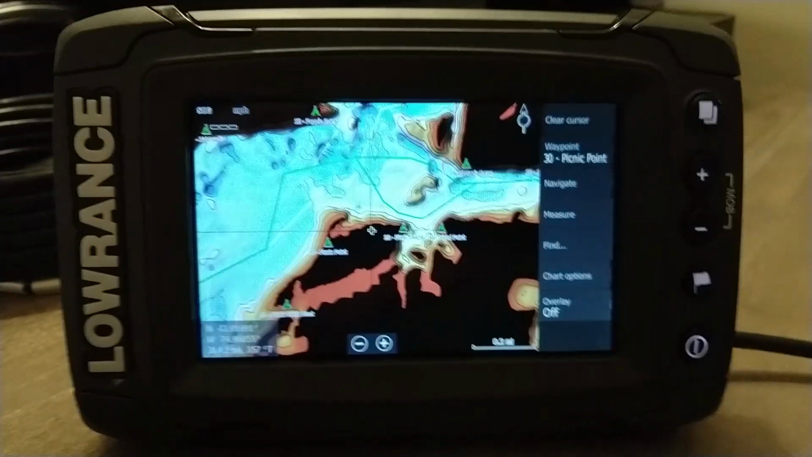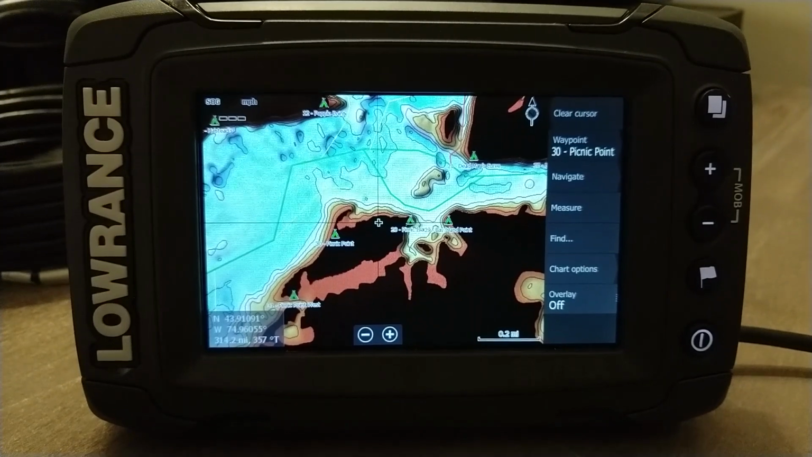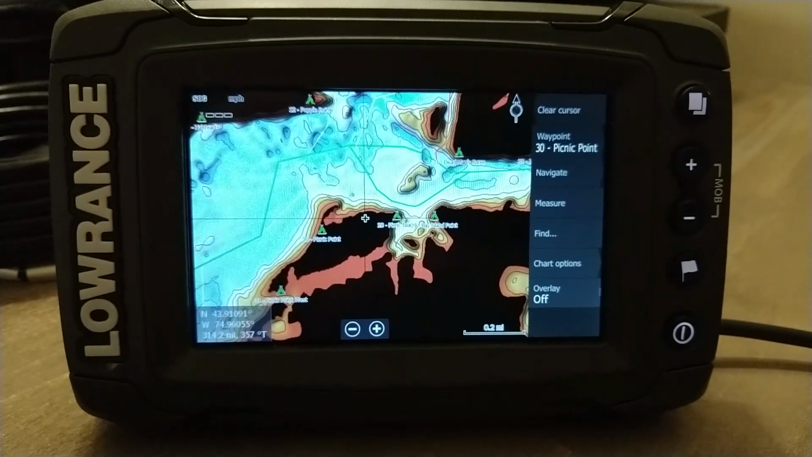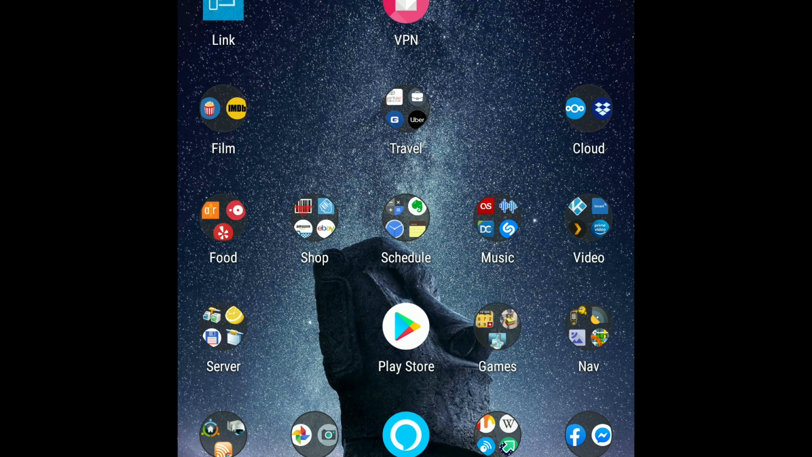I'm going to switch over to a different mode where you can connect to this unit via Wi-Fi on your mobile device and remote control it from your device. I'm going to switch over to that because I think it'll provide a little bit better video. So now I'm capturing the screen on my Android phone.